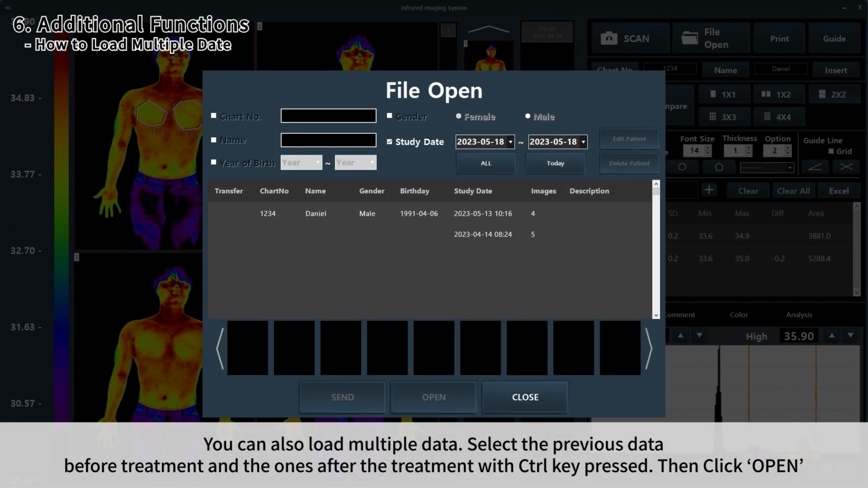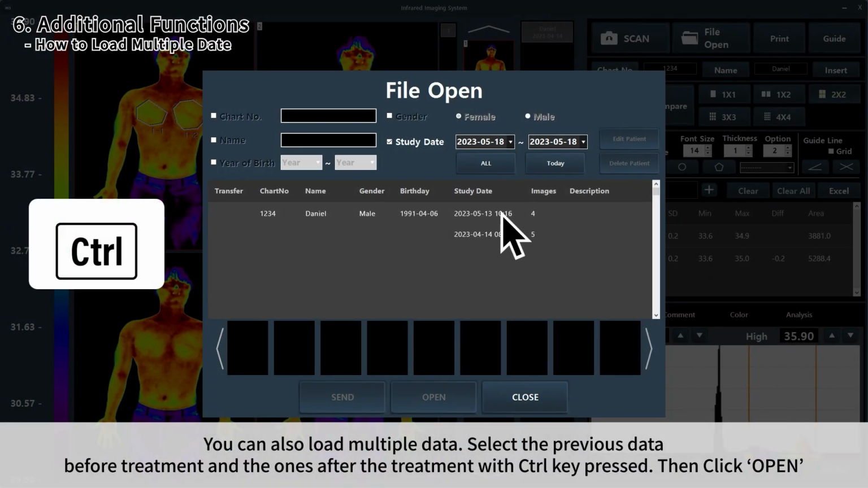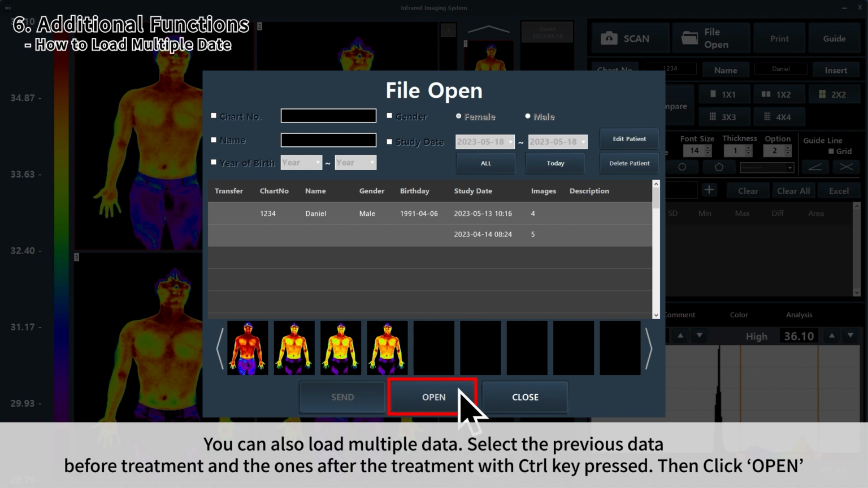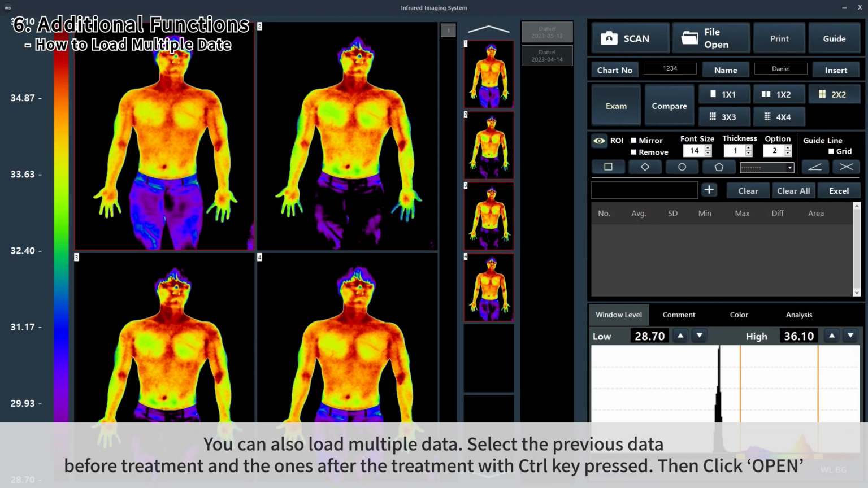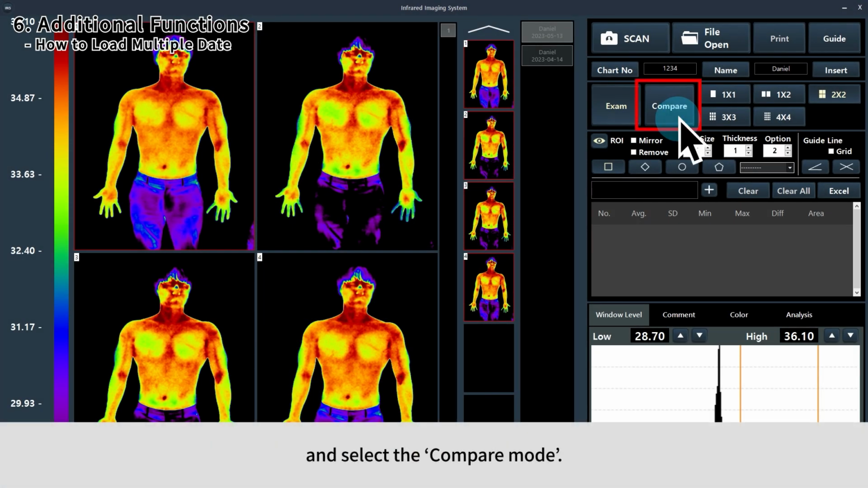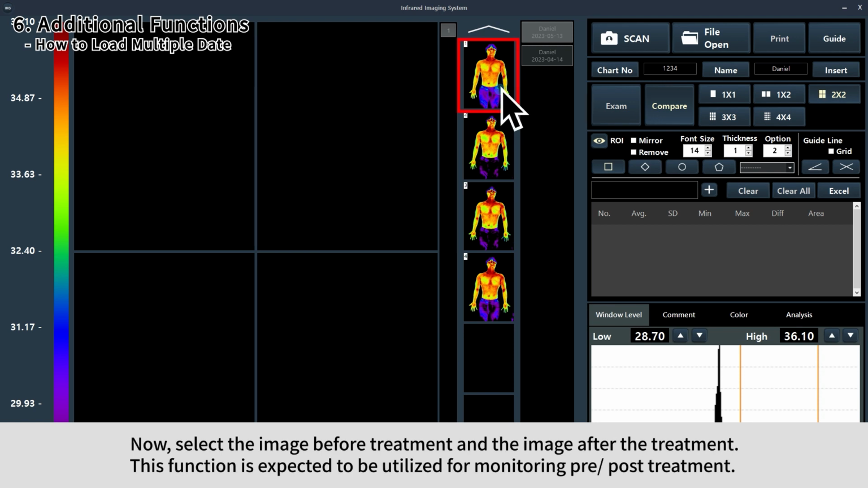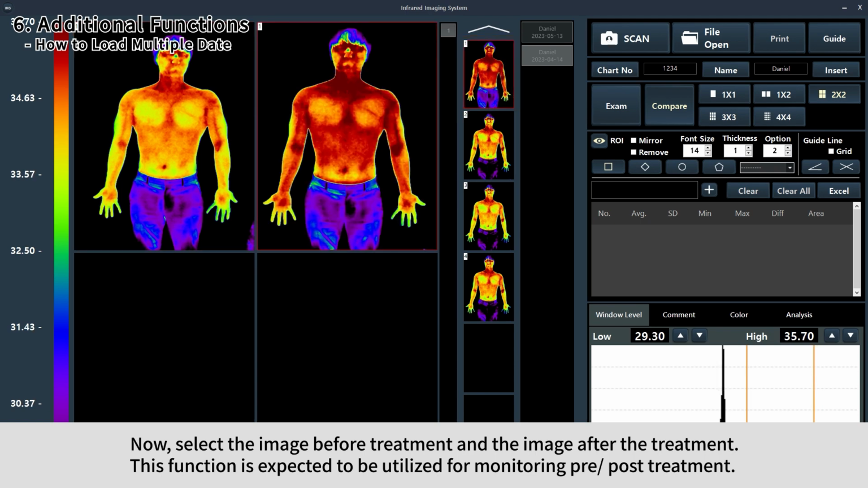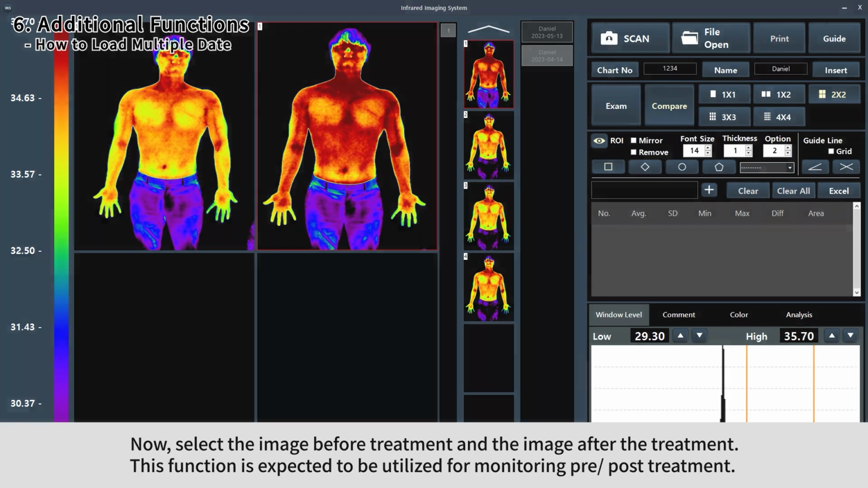You can also load multiple data. Select the previous data before treatment and the ones after the treatment with Control key pressed. Then click Open. And select the Compare mode. Now, select the image before the treatment and the image after the treatment. This function is expected to be utilized for monitoring pre- and post-treatment.